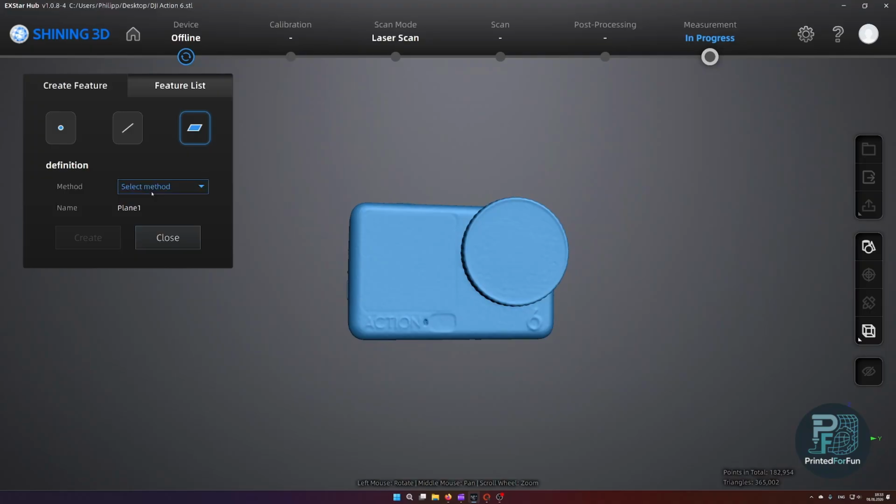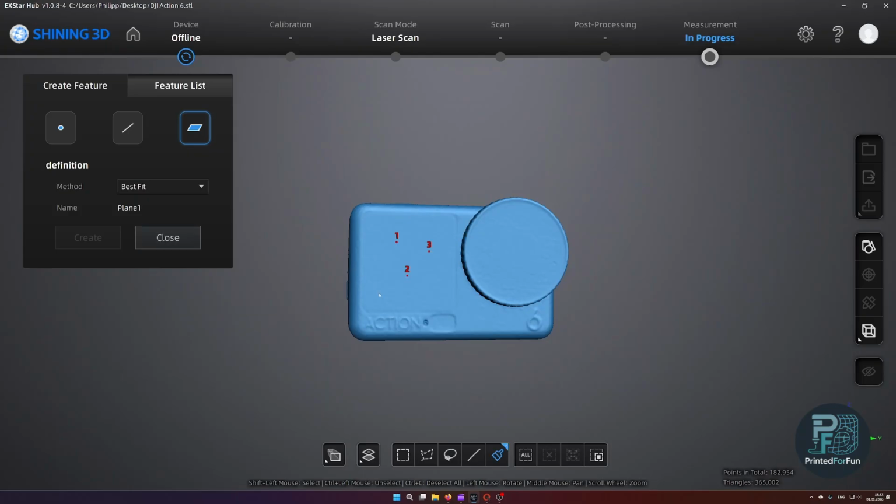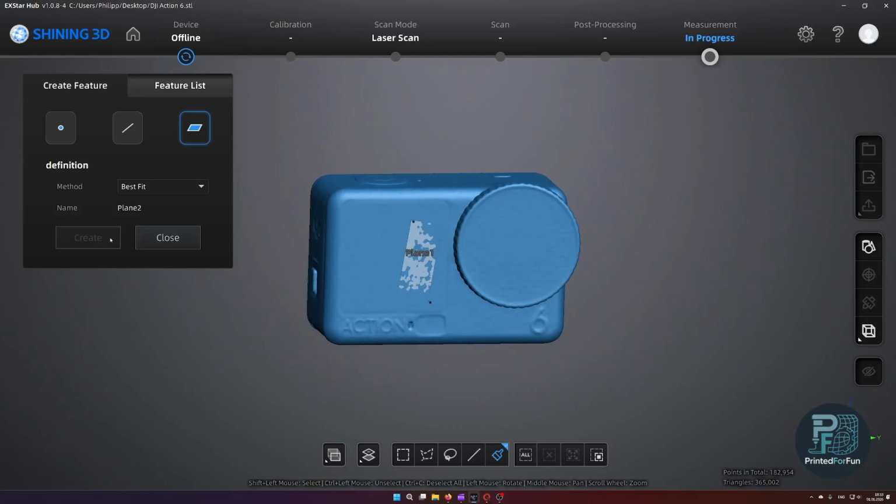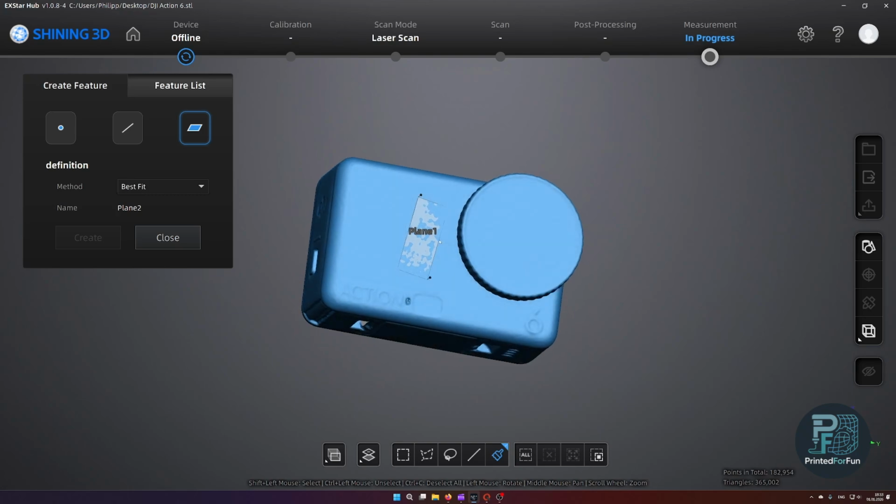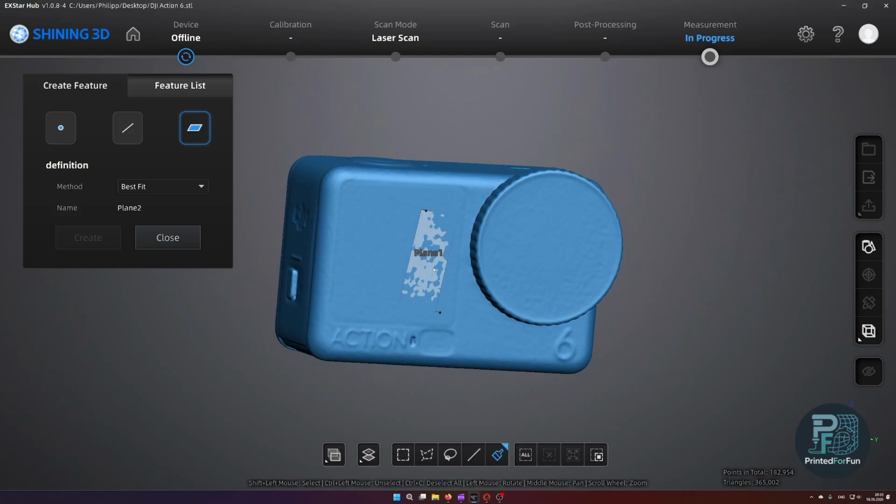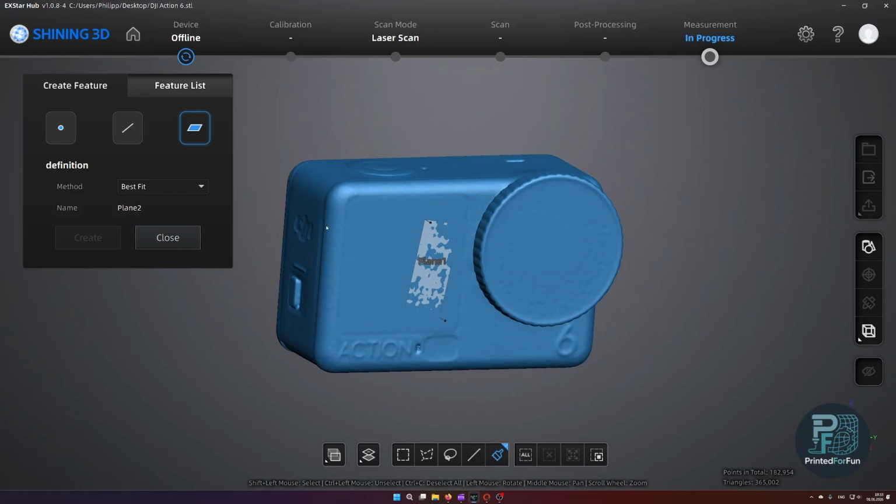Here in Exstar Hub you can use different methods for fitting. You can either directly pick points on the model. We won't be using this because the nicer option is using the best fit. Best fit basically means that you just draw on the object, like here on the mesh directly, and now it will automatically create the plane for you. It tries to fit it as nicely into the scan data as possible. Of course, for this fitment to work, it should be an actual plane and not the curvature here on the side of the ray.